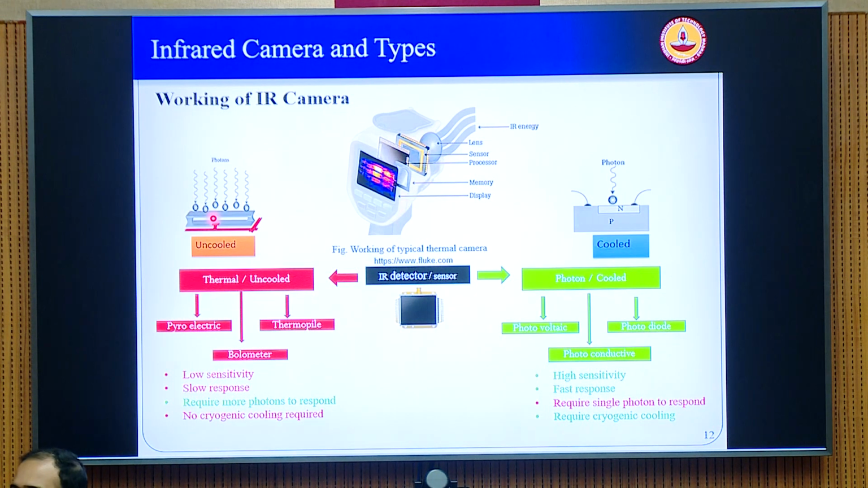So for the heat to be substantially felt by the sensor, you need more photons to fall on the surface area, whereas with the cooled cameras, just a single photon is sufficient to excite the semiconductor material, and therefore these are photon counters. They can count individual photons, so you don't need too many photons to be exposed to the detector. So these are actually single photon counters. Okay, but again, as I told, you need to maintain this at cryogenic temperatures for this to be completely functional.